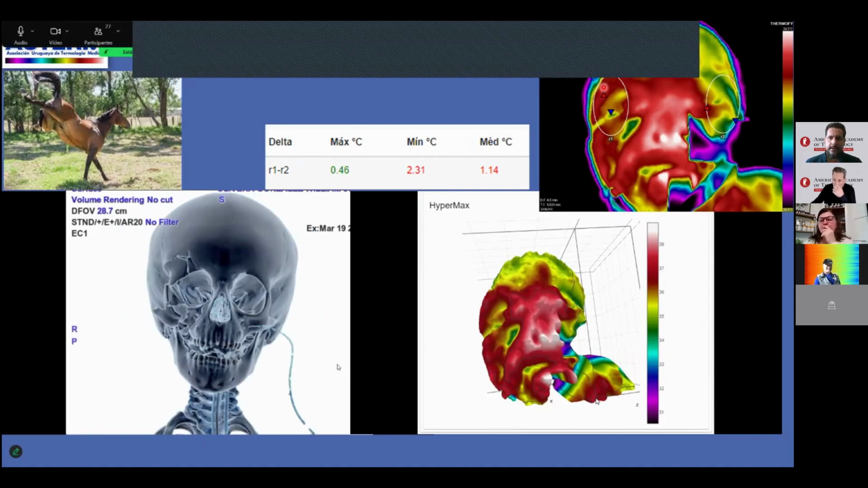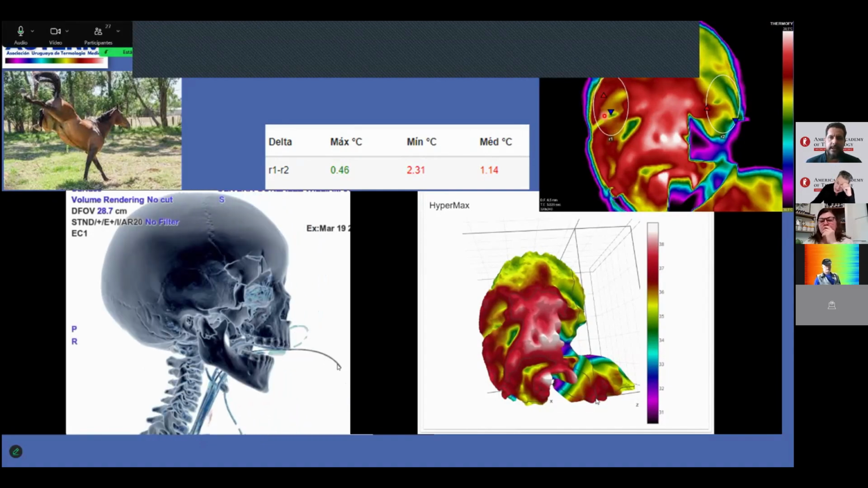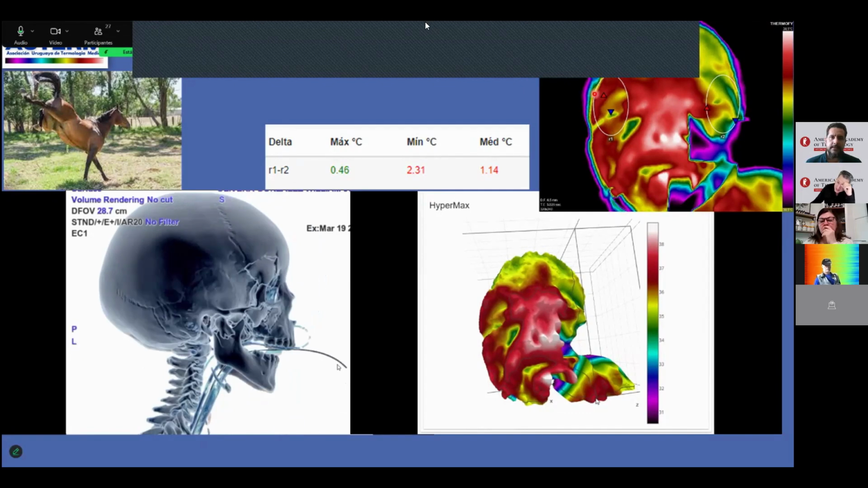And here, the point of the region of interest, you can see the study in this area. Same image, we found the stacked area for a study on delta T. Same patient, same image. This is the next week.